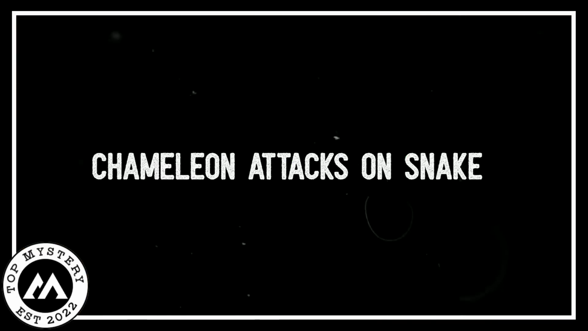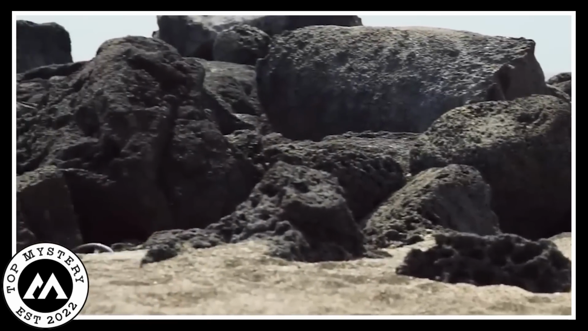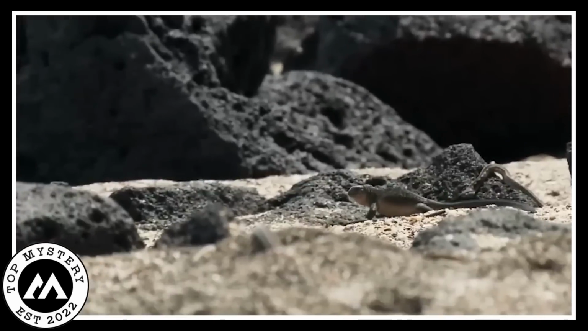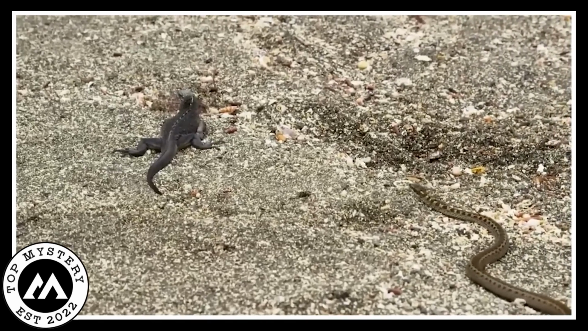Chameleon attacks snake. In a wild and rocky landscape where the sun painted the earth in warm shades, a tiny creature took center stage in a dramatic spectacle captured by the lens. The camera skillfully zoomed in, revealing the hidden world between the rocks.